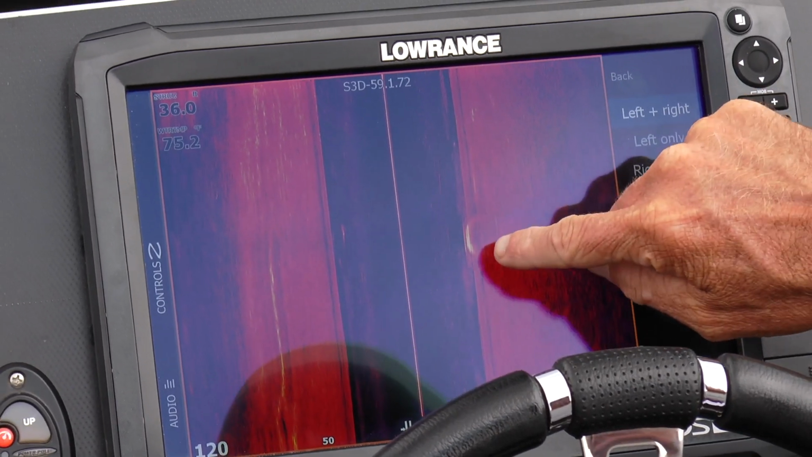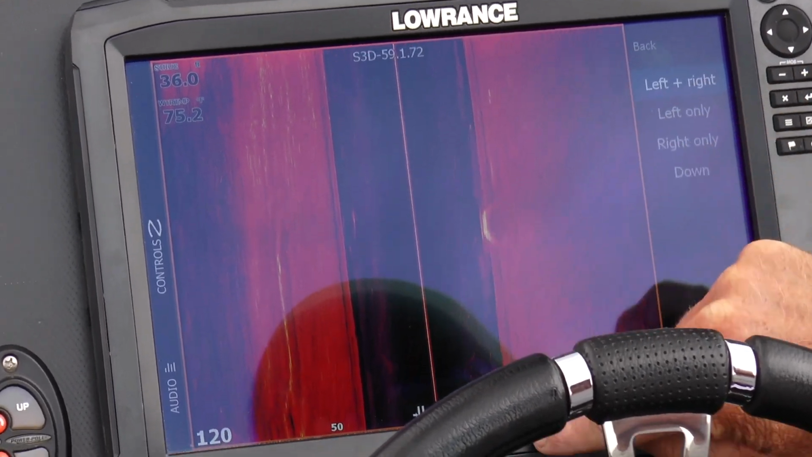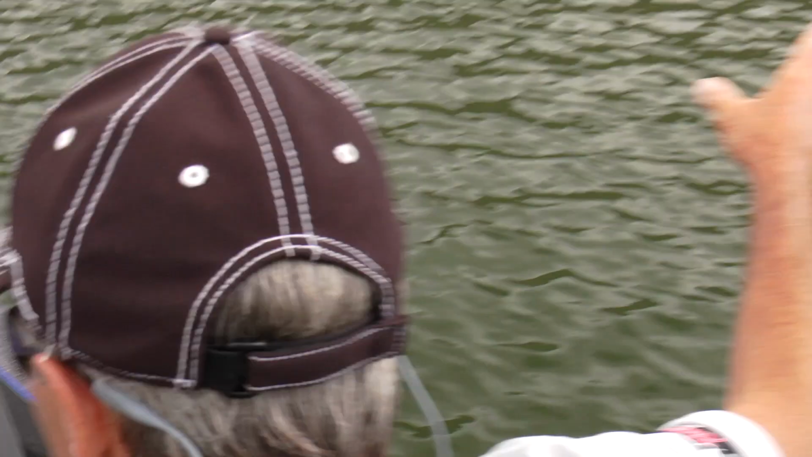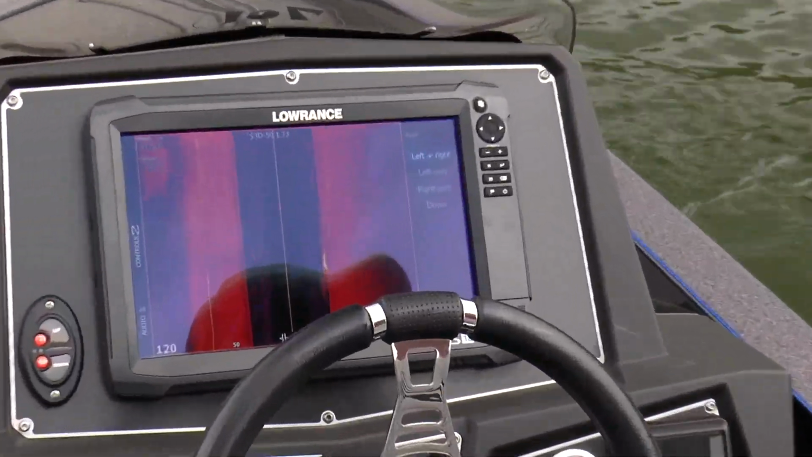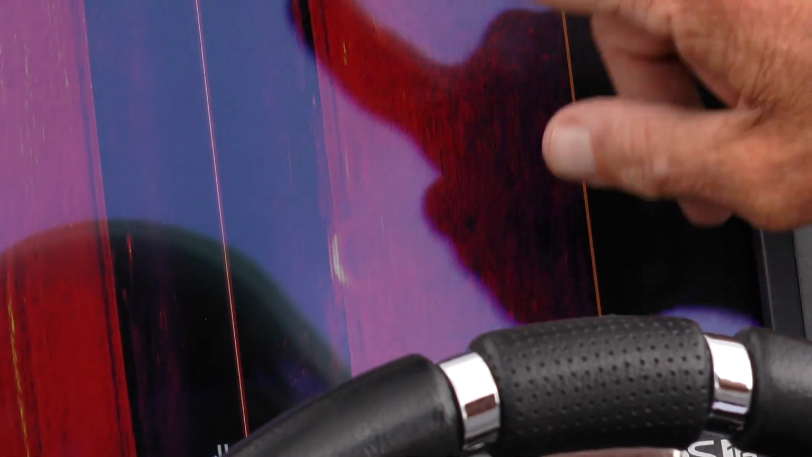Now you guys see this right here? You see this real bright spot that keeps showing up on screen? That's because as the boat's swinging back and forth, it's picking up the bottom of that's anchoring that buoy right there. There's a big piece of concrete underneath there. This is shooting out to the side. As the boat swings around, the sonar beam can hit that and it will show up on the screen.